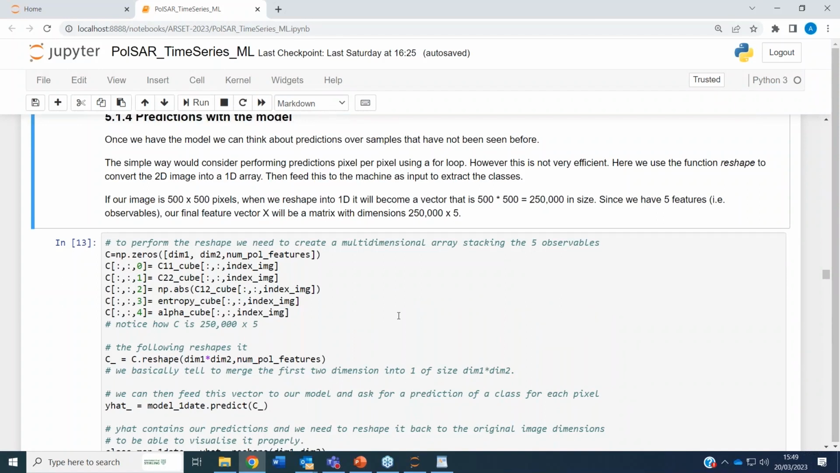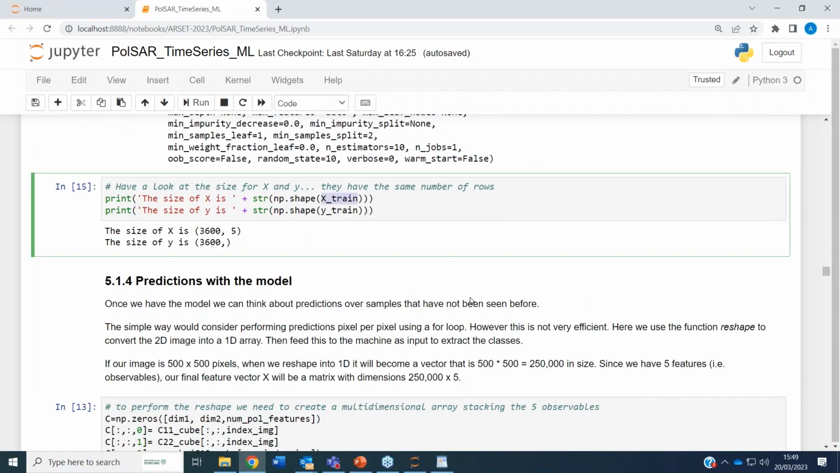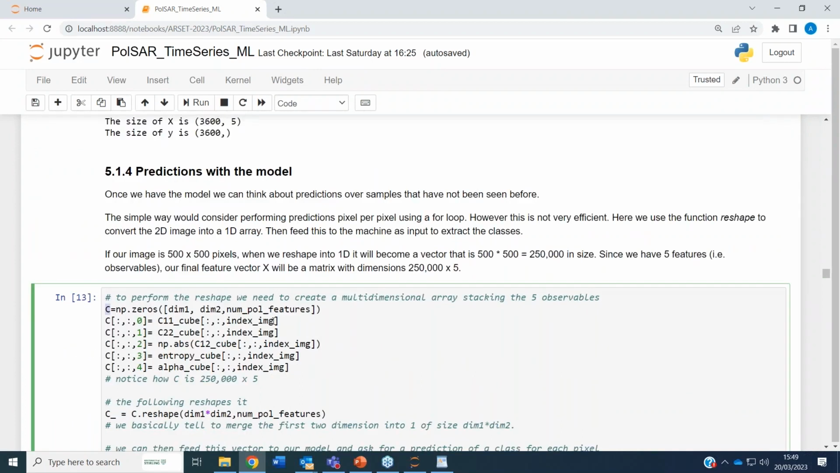Remember, for creating the X-train feature vector, we had to shape all the files as rows. So the 2 dimensions have to become 1 dimension, and it needs to have 5 columns. So we need to create a container for our data, which mimics this type of shape, that is equal to the feature vector.